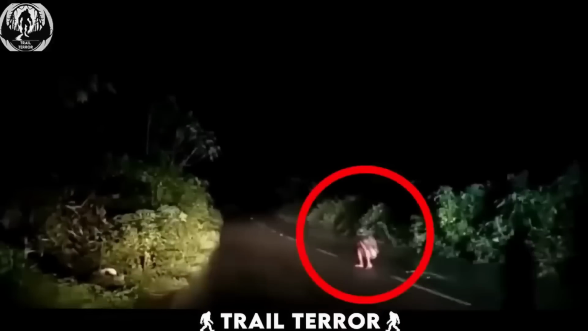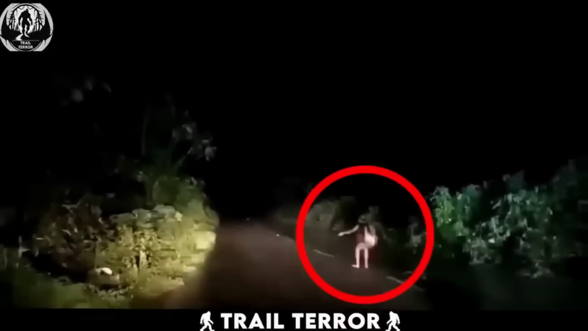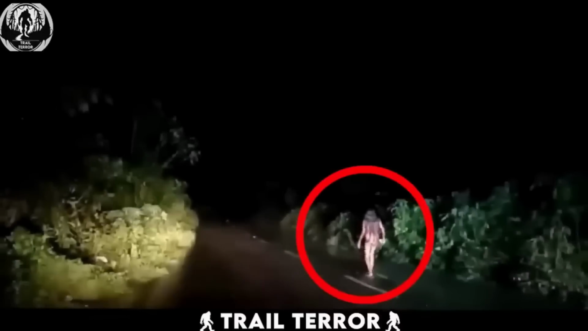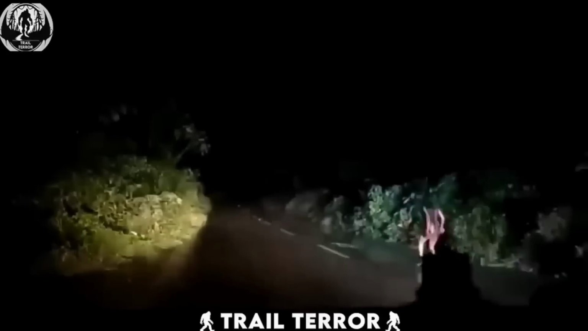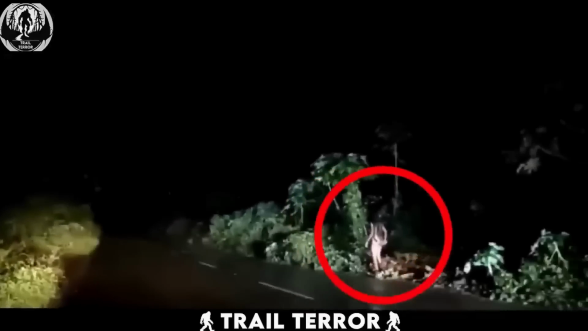But that's not the only unsettling aspect. Suddenly, the woman stands up from the ground and begins to walk backward toward the car. The unnatural look of her backward walk is truly chilling, prompting the driver to reverse the car in fear. After a haunting stroll, the woman ventures into the bushes on the roadside.